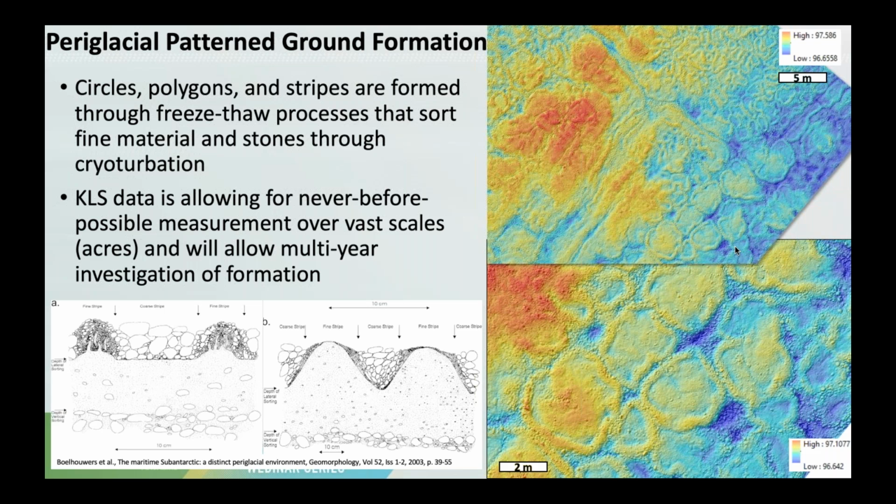What we can do now, given the precision and accuracy of these systems, is cover essentially acres and understand how these systems are working together over tiny variations in vertical elevation, and understand why some areas create large stone circles and some create smaller circles, and how this is related to, call it, micro topographic differences in the drainage or nature of the permafrost. Now, this seems a bit esoteric, but